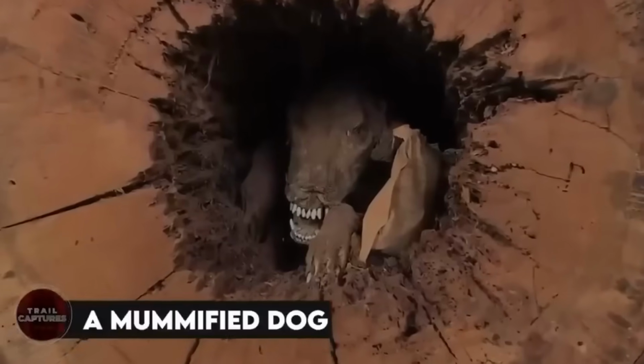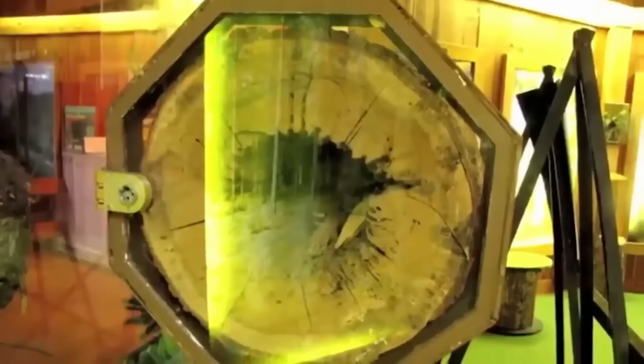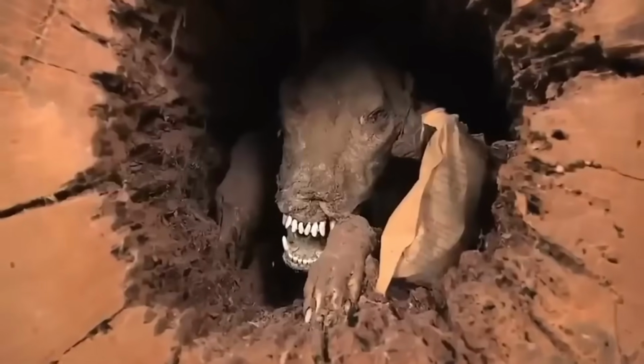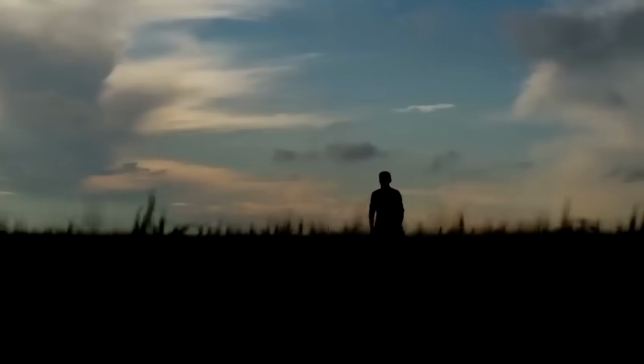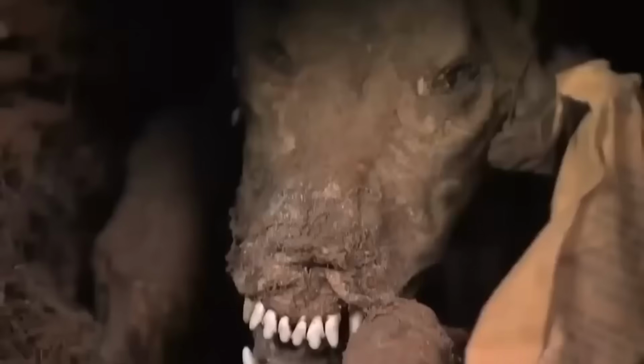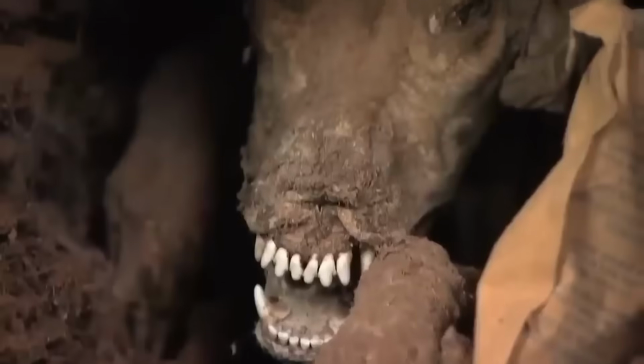A mummified dog. We all adore dogs, right? But have you seen Stucky, the dog that got mummified? A farmer discovered this well-preserved dog while working in the forest and cutting down trees. Trapped inside a tree trunk, he was protected from predators, insects, and the weather. How did this occur, you may wonder?